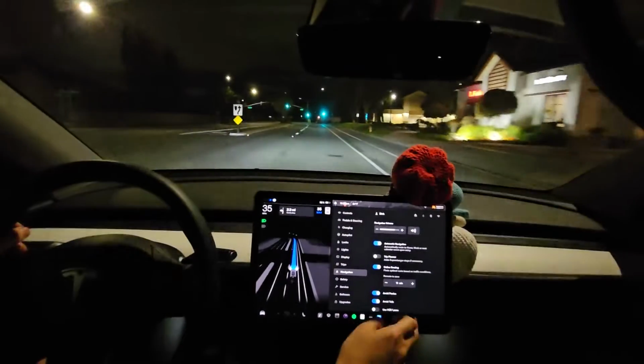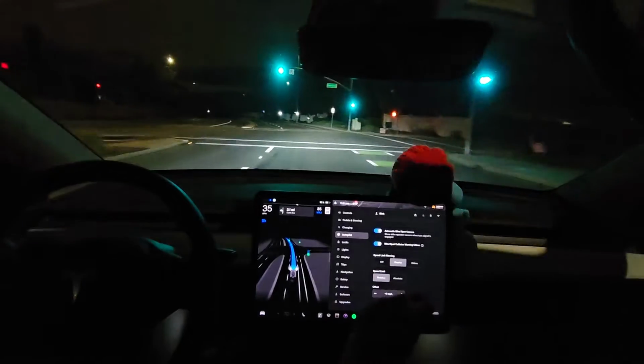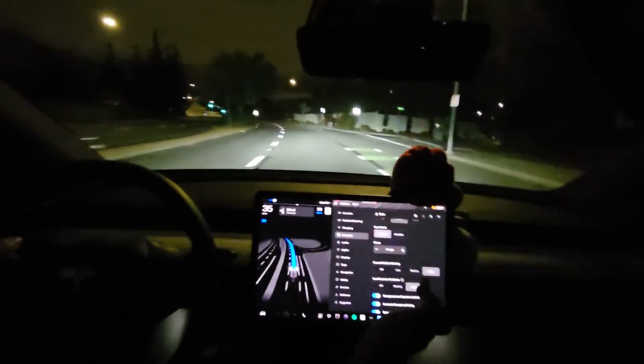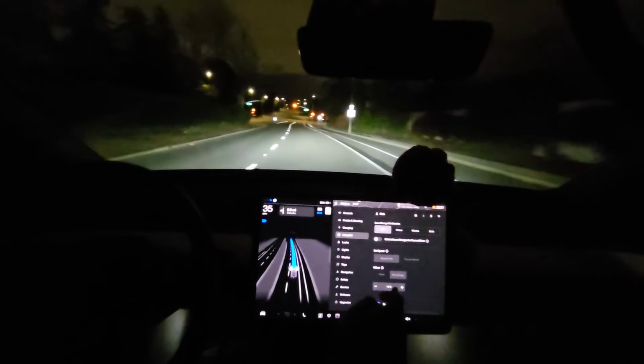Navigation. Where is it? Autopilot. So they have this offset. Wait, they do have it. What are they talking about? Can I add 5 miles to that? Oh, this is the one. Offset.